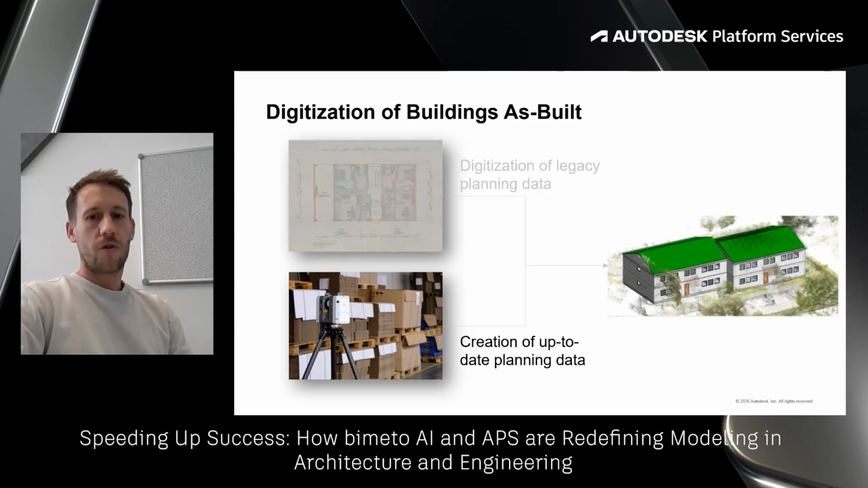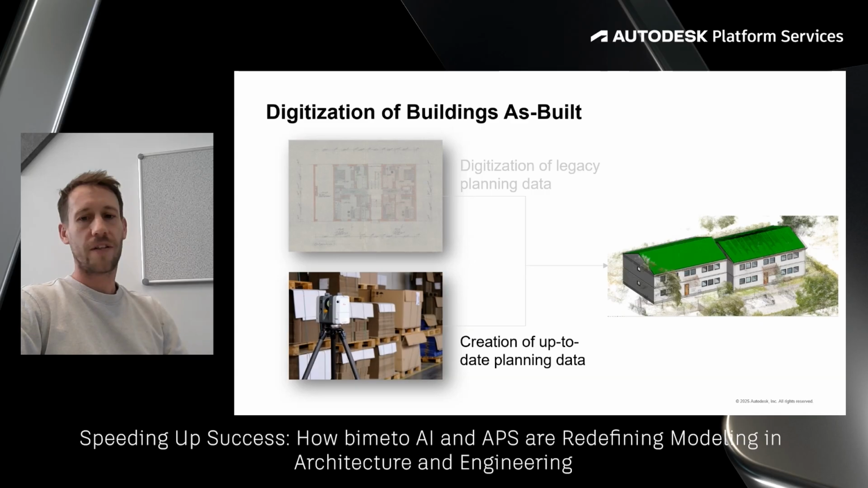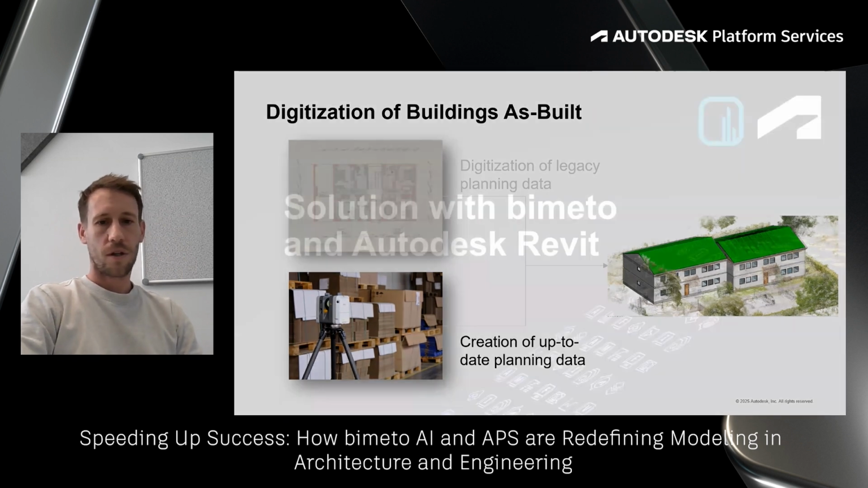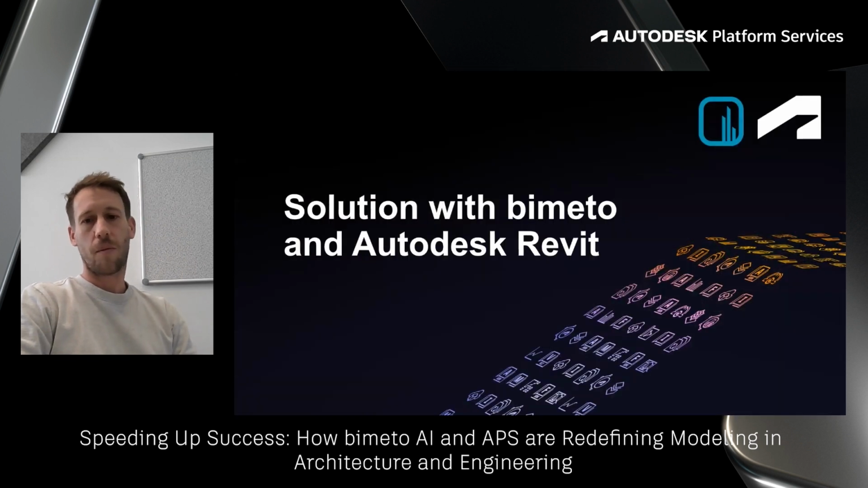This is where our solution comes in. At Bimeto, we focus on the digital surveying approach because it provides the most accurate representation of reality. The combination of Bimeto AI and Autodesk Revit creates a powerful workflow that dramatically accelerates the process, transforming what was once time-consuming into an efficient and precise methodology. Now I hand over to Linus, our main developer, who will walk you through the technical process.